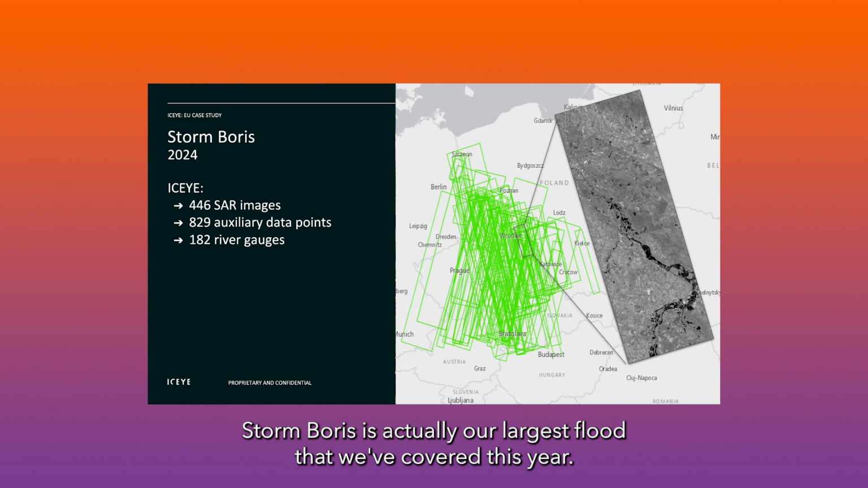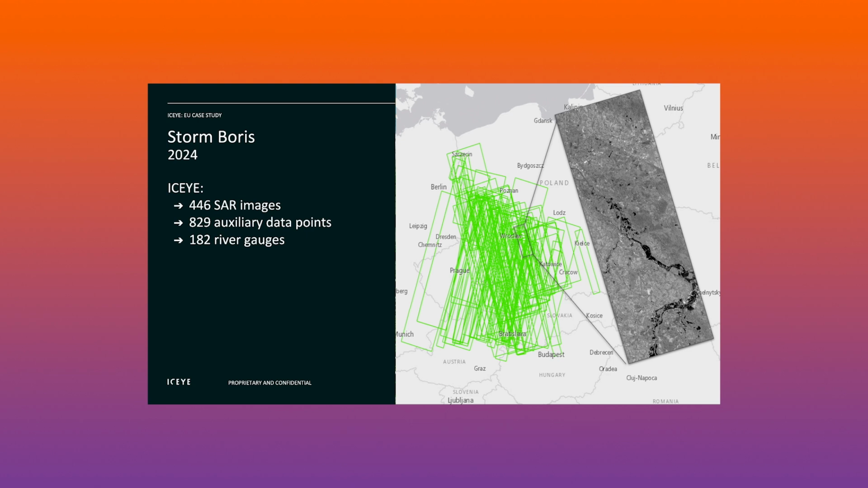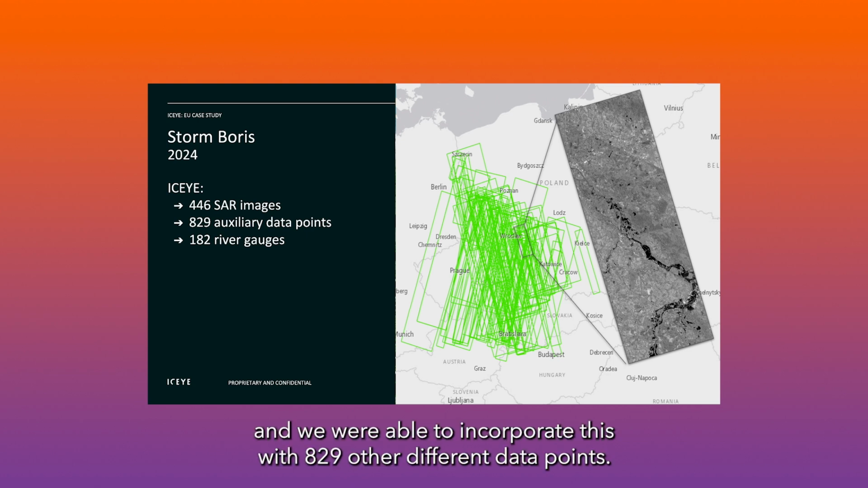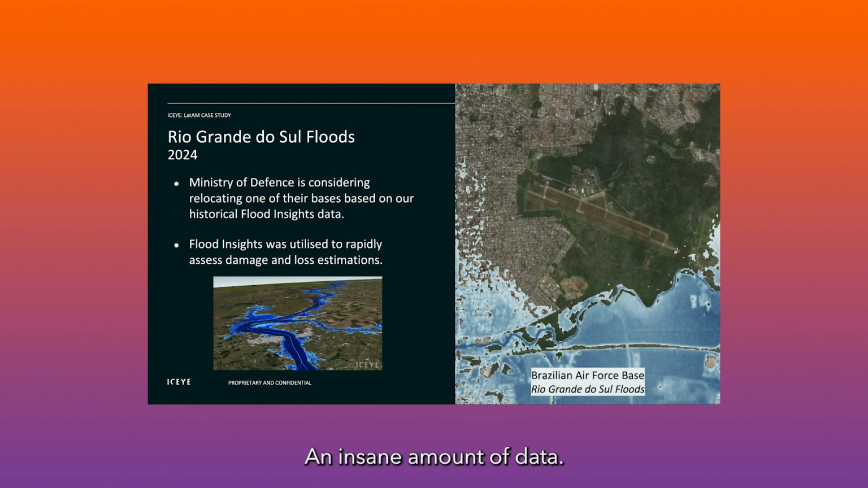Storm Boris was actually our largest flood that we've covered this year. We captured over 446 images, again, through cloud. And we were able to incorporate this with 829 other different data points. So an insane amount of data.